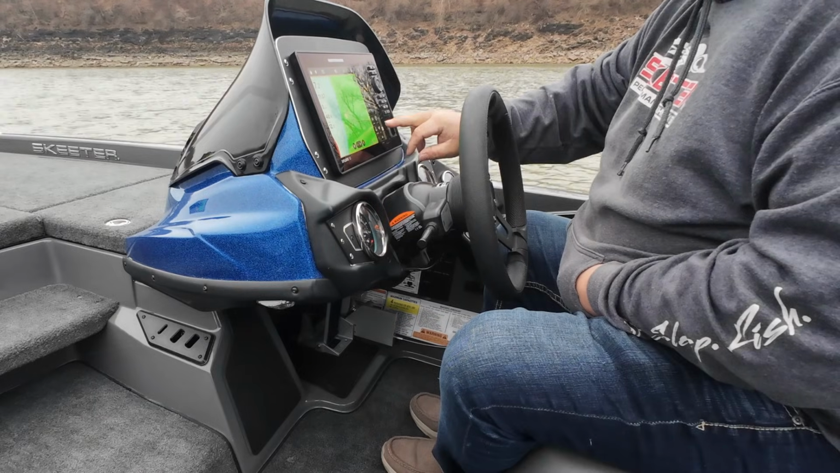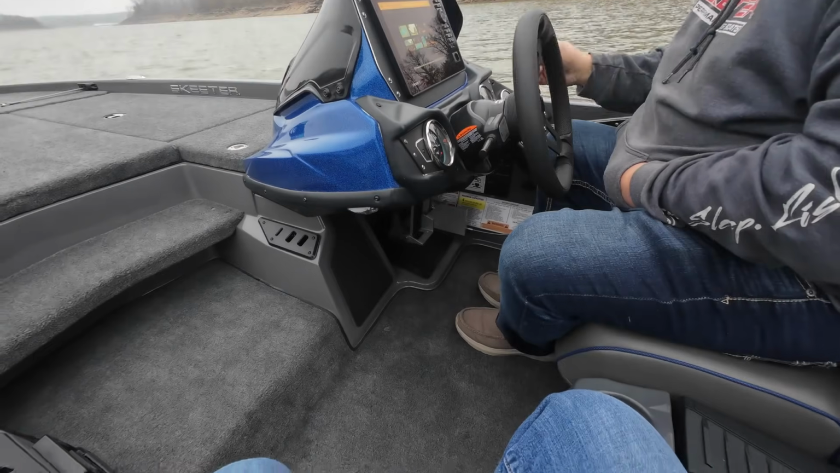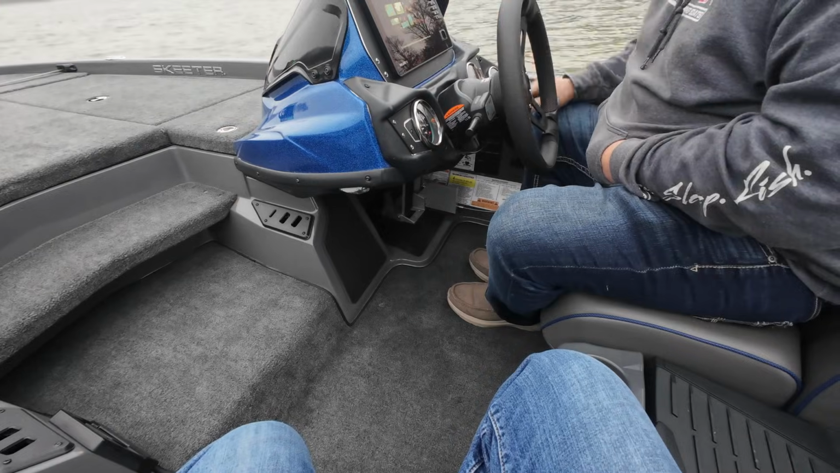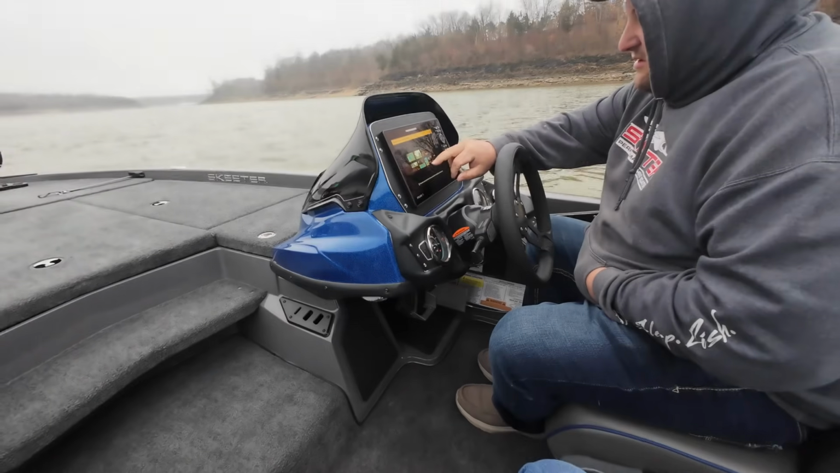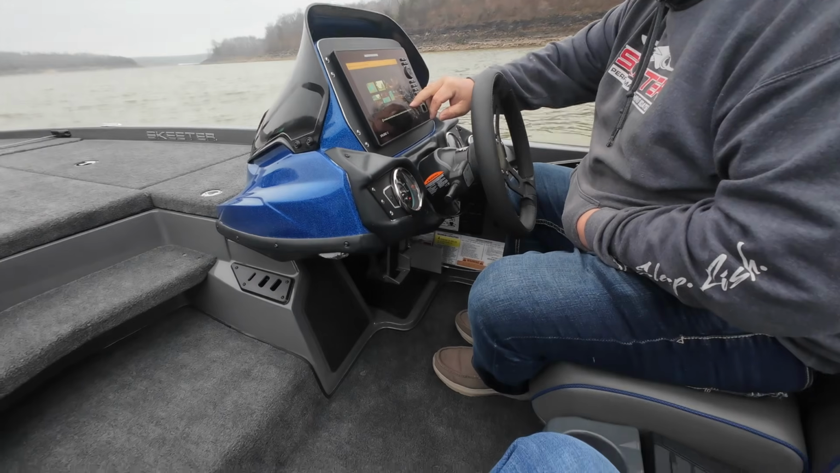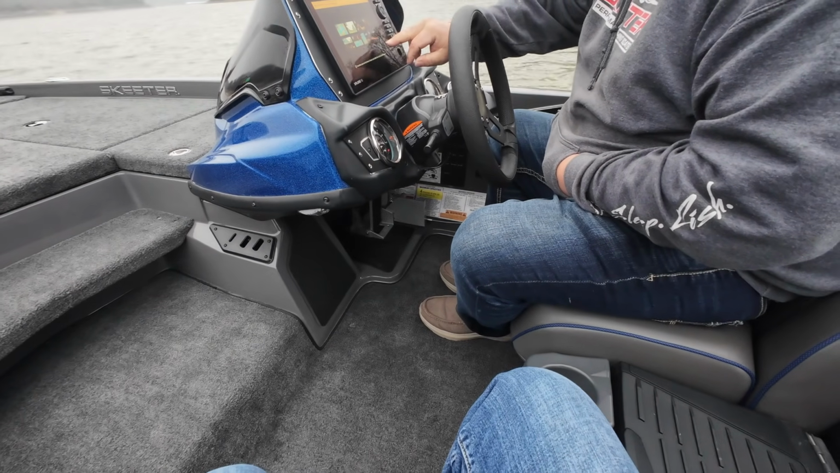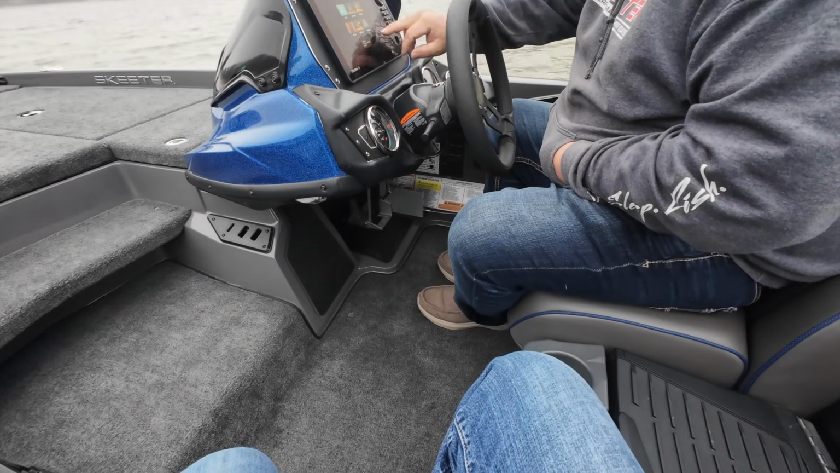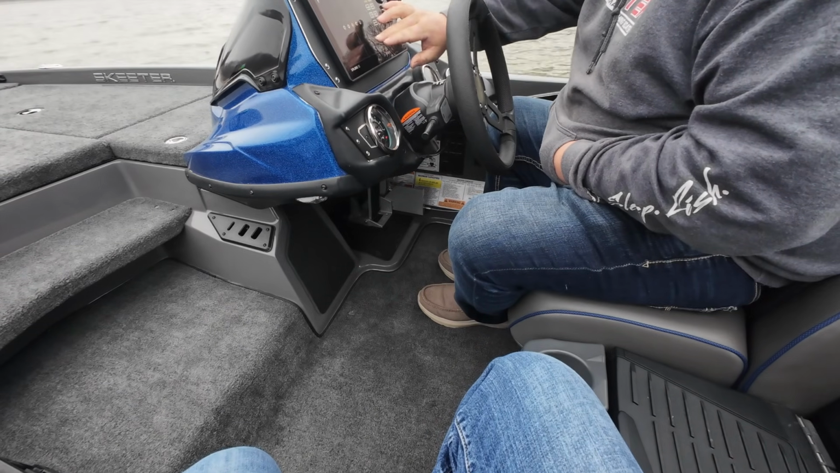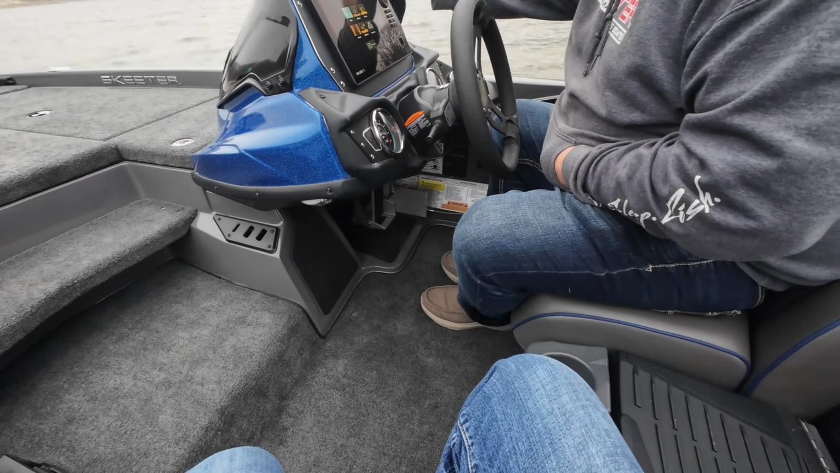Let's see what else we can do on here that you need to know about. So the quicker ones are these, but you can just go in here and change this. Just go through and click new view and then select what you want.